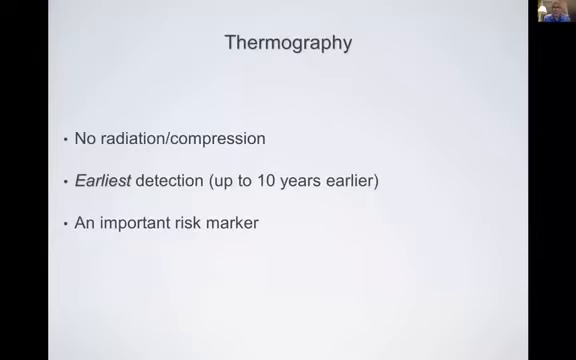Okay, so again, sort of an overview of thermography is there's no radiation, no compression. That's the huge benefit. Potentially, it's the earliest detection that we can do, sometimes up to 10 years earlier, which creates sort of a problem in the conventional medical world, because if there's a cancer developing and we can't see it on our traditional tests, there isn't anything the medical field can really do about it. So we'll talk about that as we go a little farther, but it's a very important risk marker.